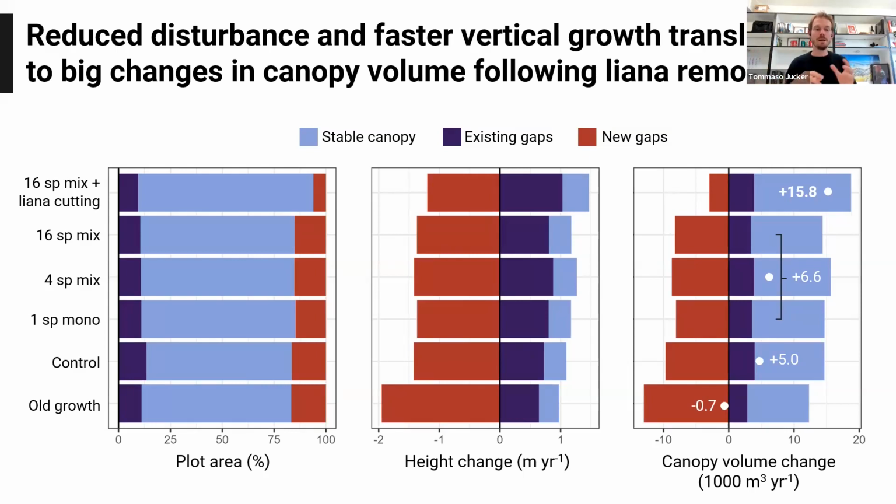And then if we contrast it back to the old growth system, you actually see that the old growth system is almost neutral. So it's actually losing about as much canopy volume over this period as it's gaining back in growth. So you can really now start to drill into the processes that are driving what we saw in the first few figures.